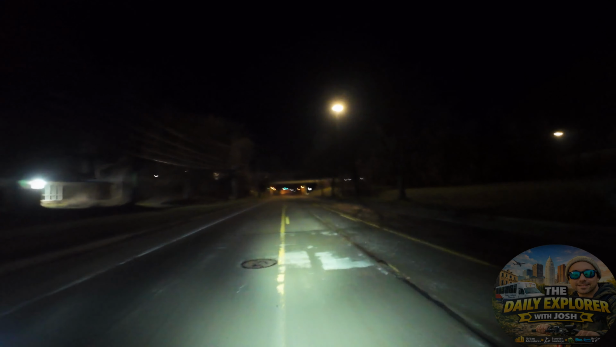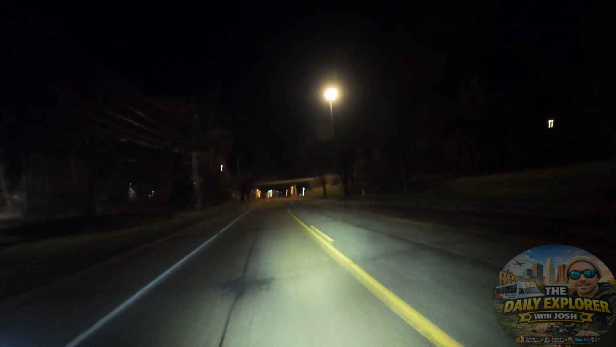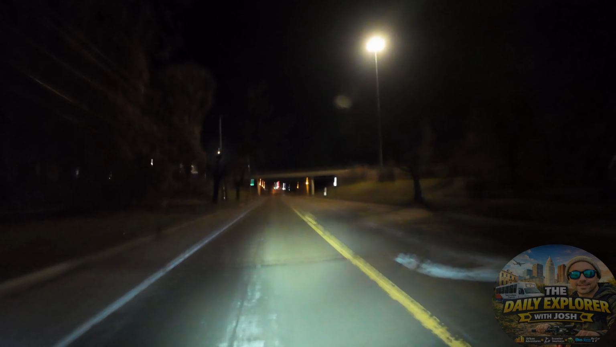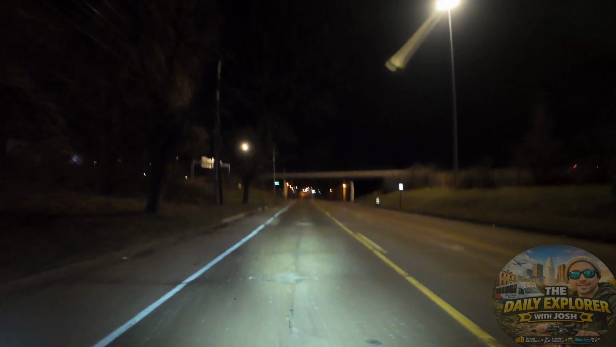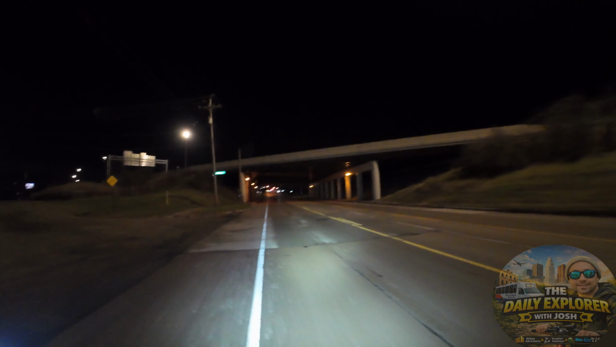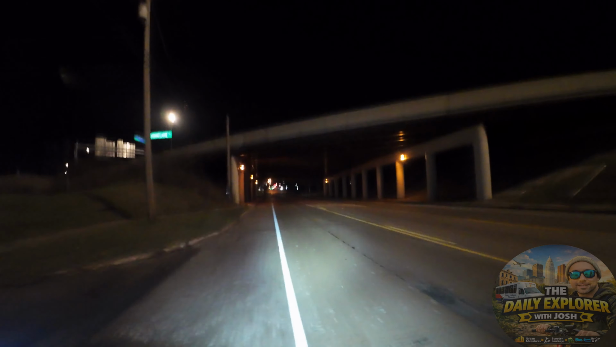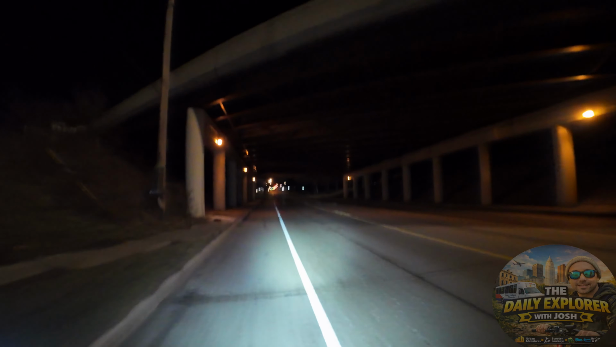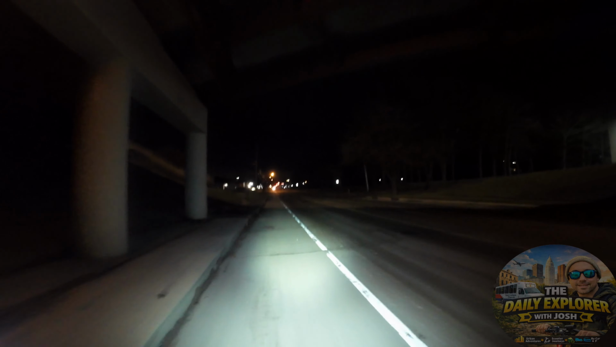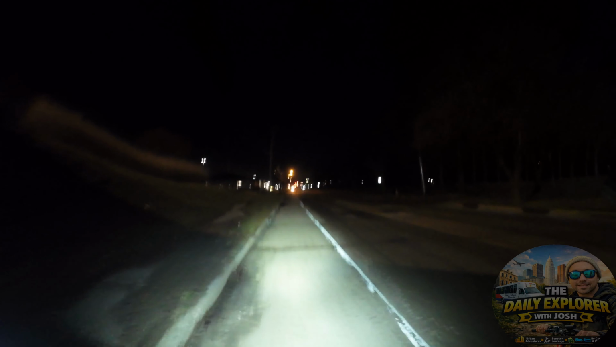Super bumpy through here. I'm going to try to hit as few bumps as possible. Whew. Tons of fun. It's fun when you're moving, but it's not as fun when you crash. That is definitely not as fun. For sure.